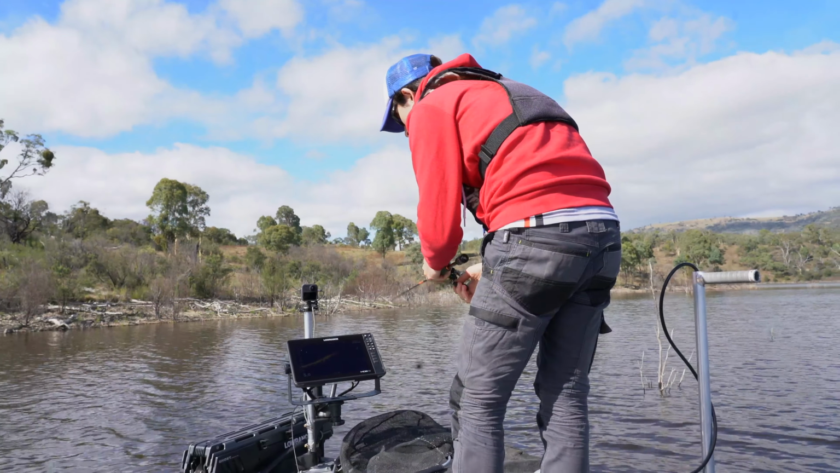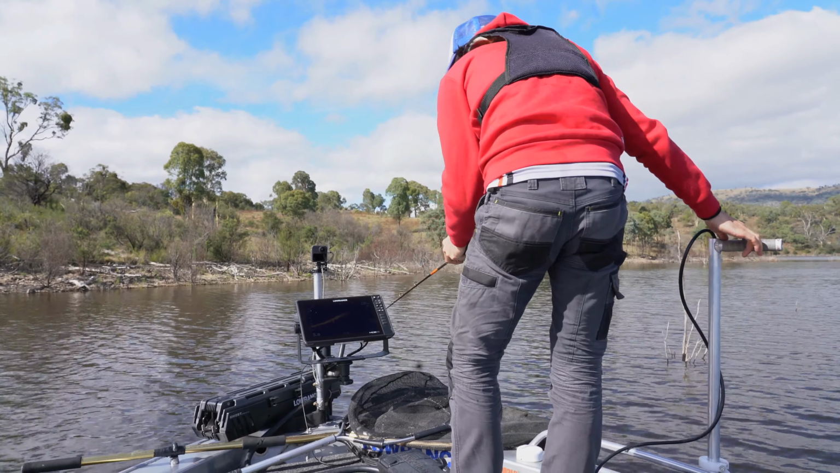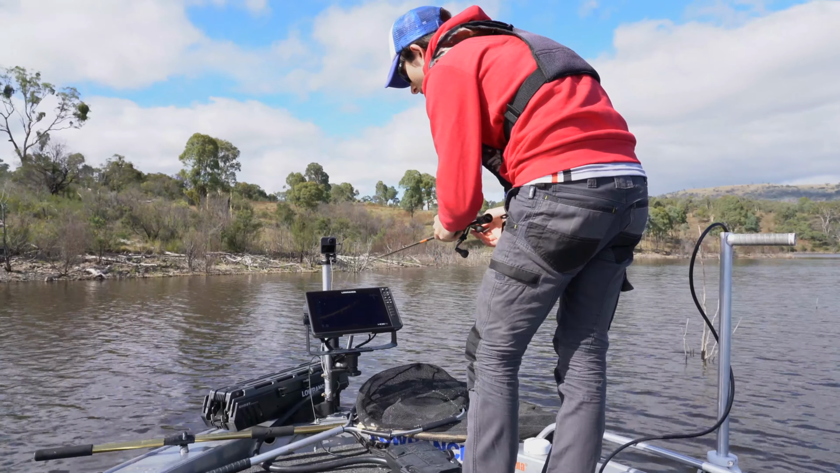Come on, big one. That's a nice native. Oh, look at it! There's reddies just busting up everywhere. That's a nice fish too. The natives are just a little bit quiet, but we can see them.